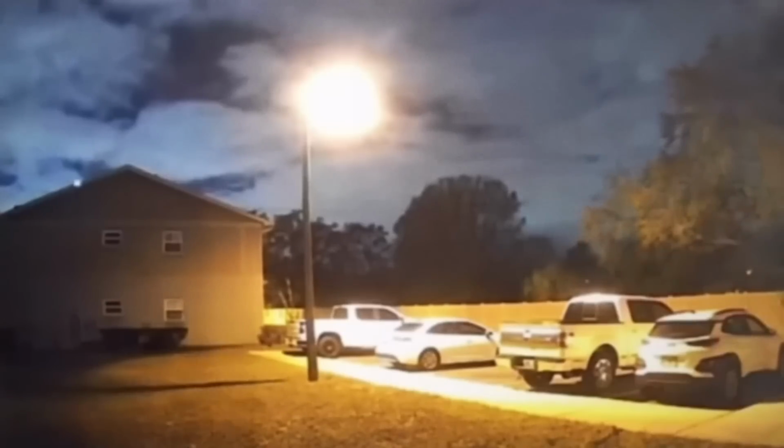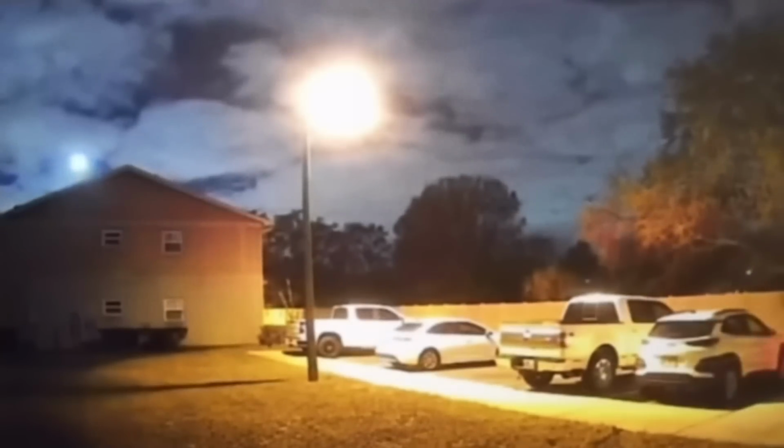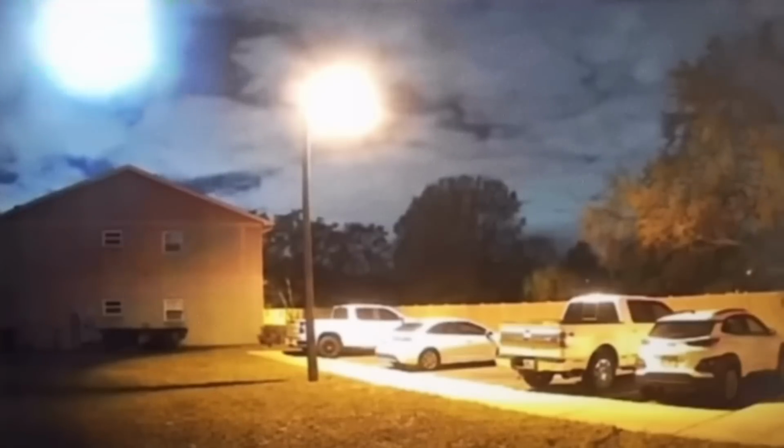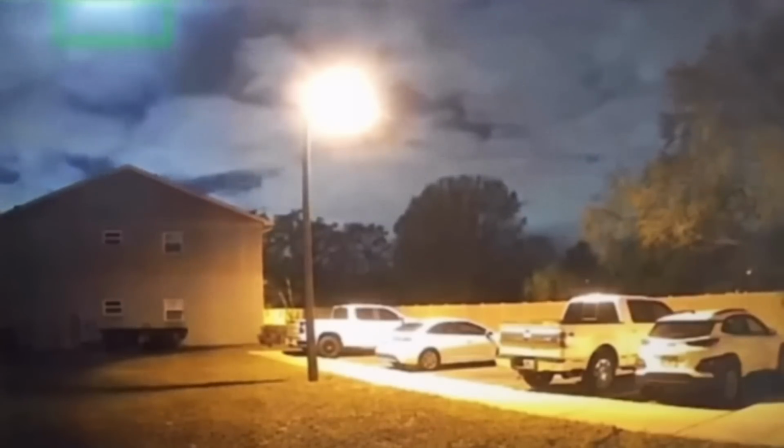Recorded in Orlando, Florida back in 2023, a TikTok user has captured the internet's attention with a strange piece of home security footage. The clip shows an unidentified orb of lights zipping across the night sky, and what followed was a flurry of speculation and debate.